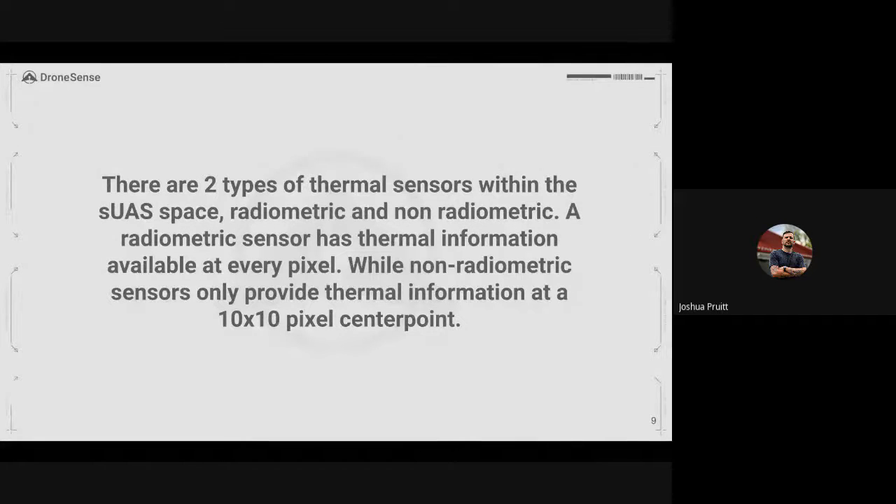Now, non-radiometric sensors do not have that ability. Non-radiometric sensors will only give you true thermal information at a 10 by 10 pixel center point. So this is very important for those of you that are flying with non-radiometric aircraft. It's very important to understand that you're going to get better data and better information by trying to cover whatever that target is that you're trying to get a temperature on, by covering that target within that 10 by 10 pixel center point.